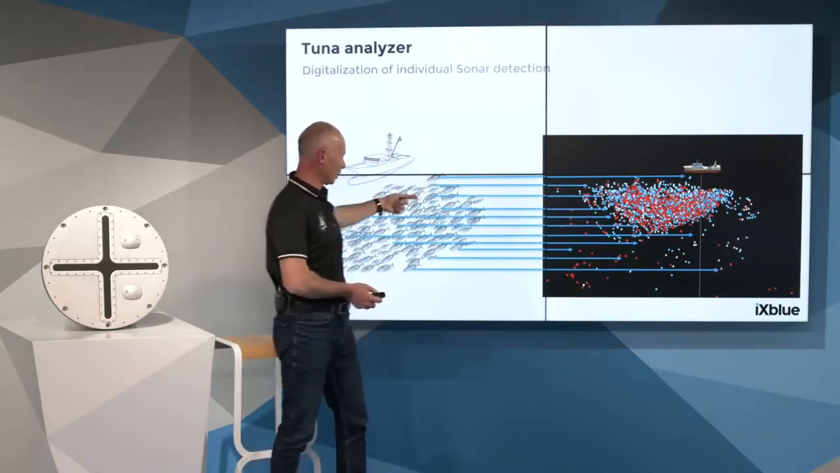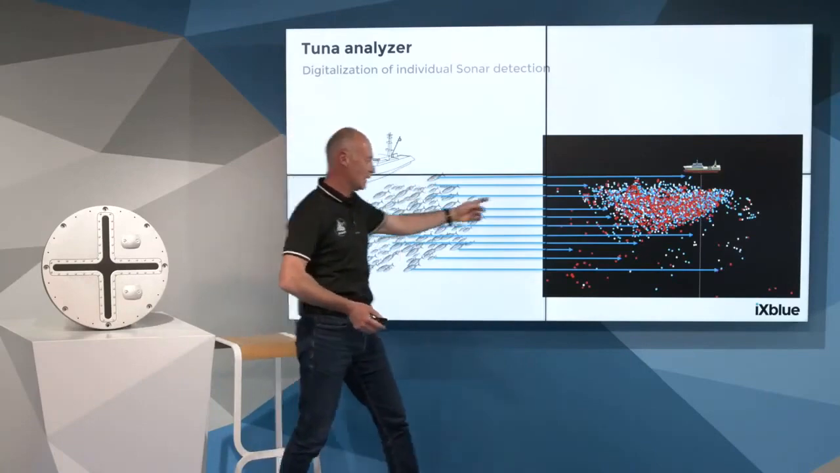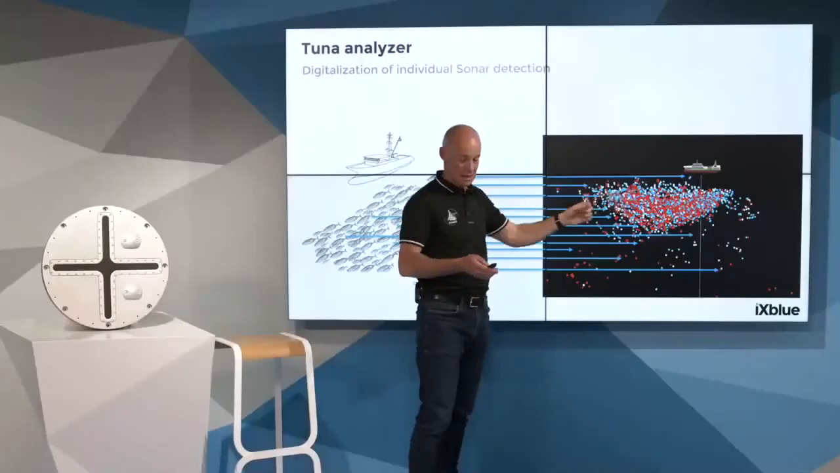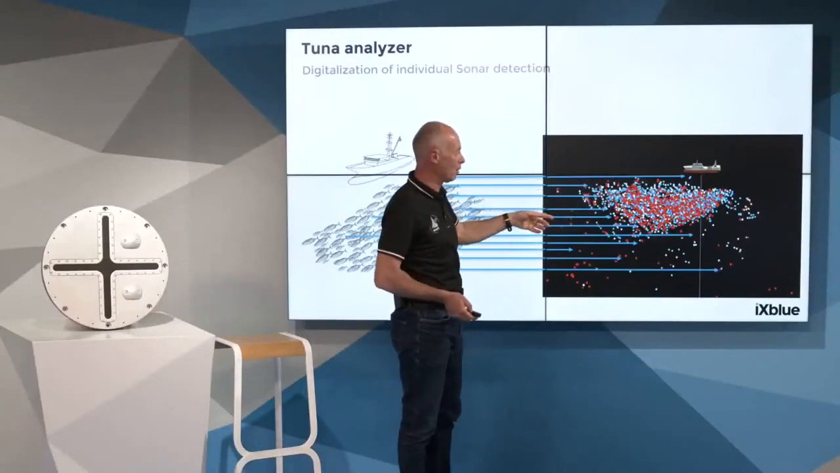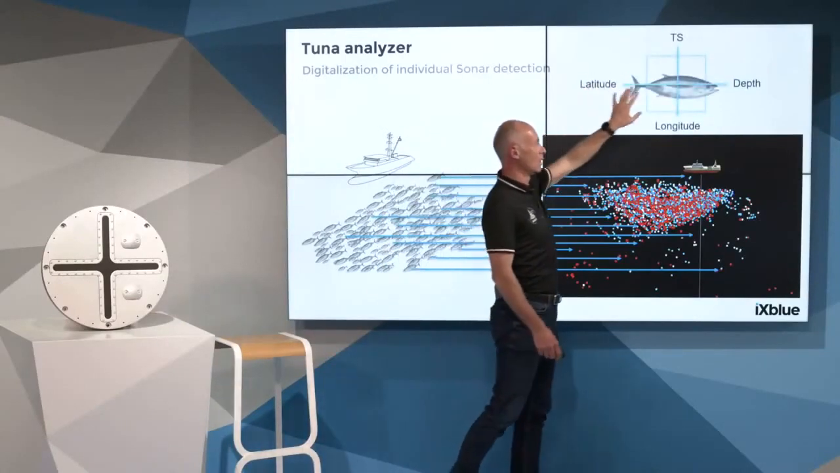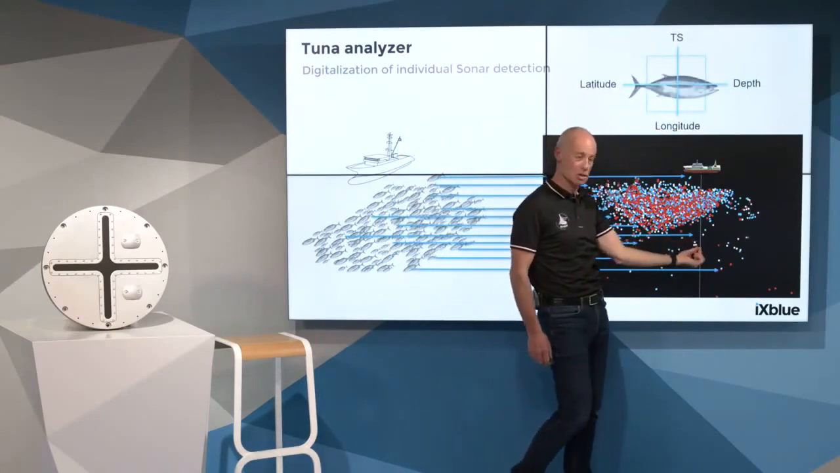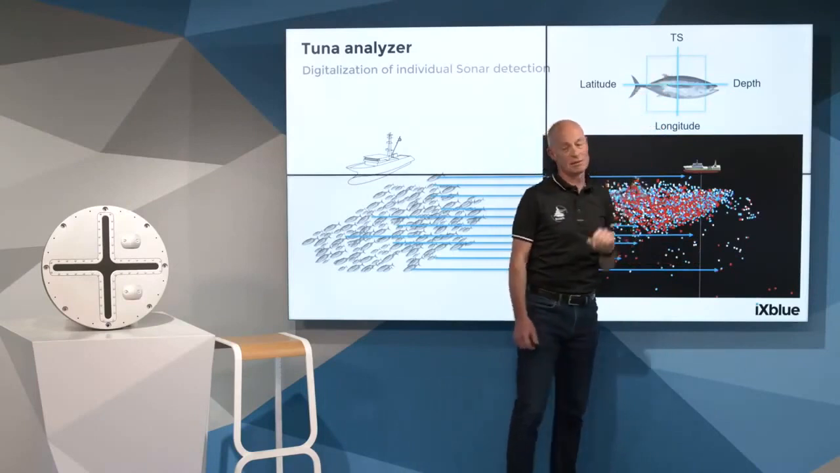digitalize every single detection in the shoal as an individual point, individual detection. For everyone, we have the intensity, the acoustic backscattering on the body. Of course, that's the main metric we want to have, but it is correlated with the geography in 3D. That means for every single point here, we have latitude, longitude, and depth as well. We know exactly where the point is, where the fish is, and its TS value.